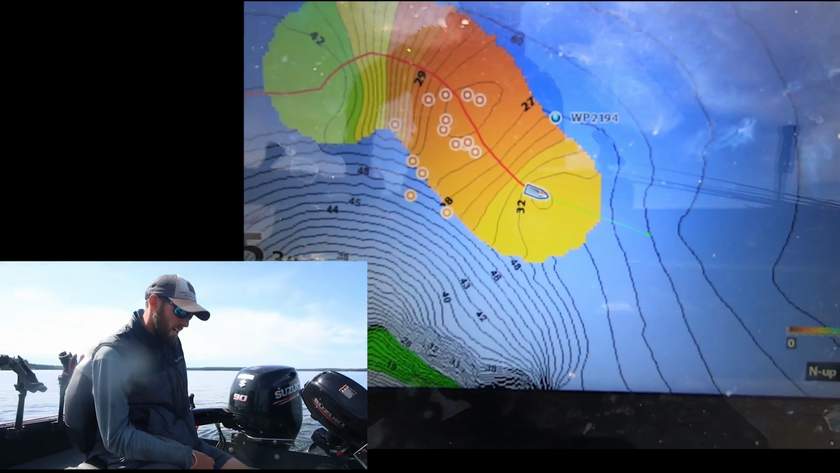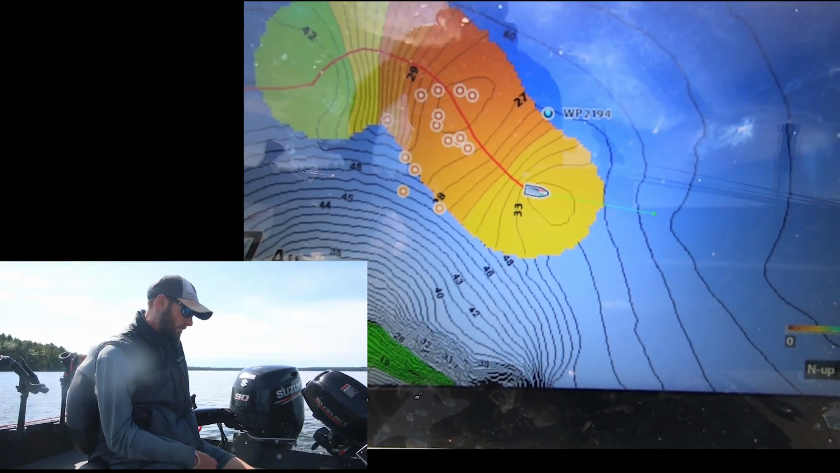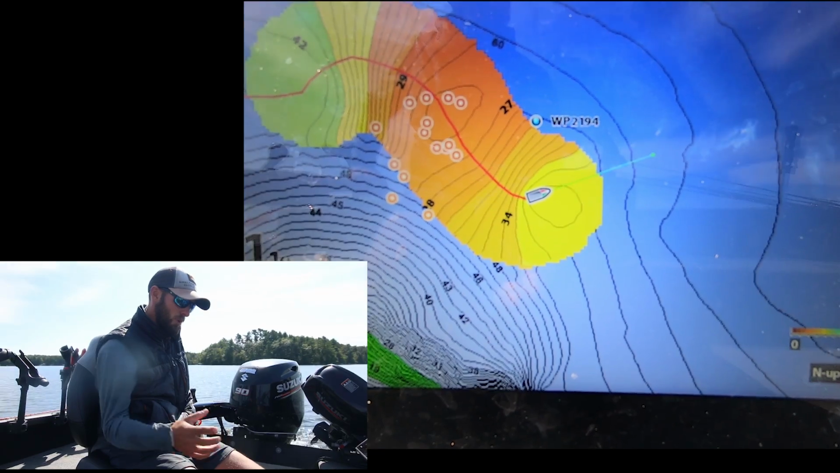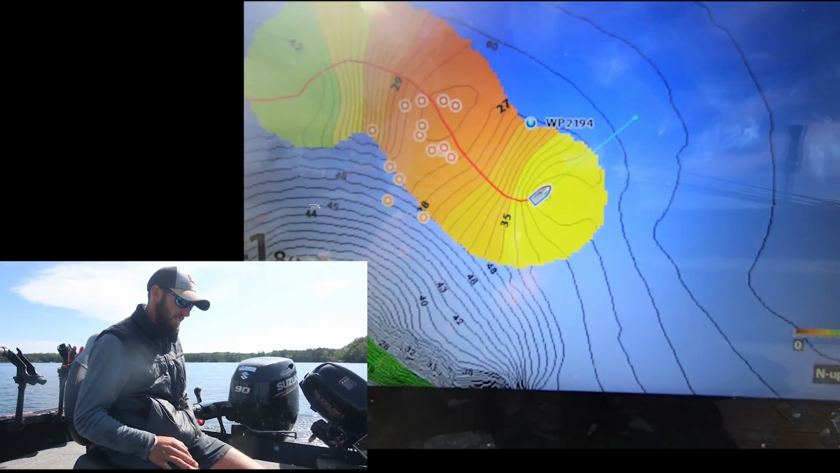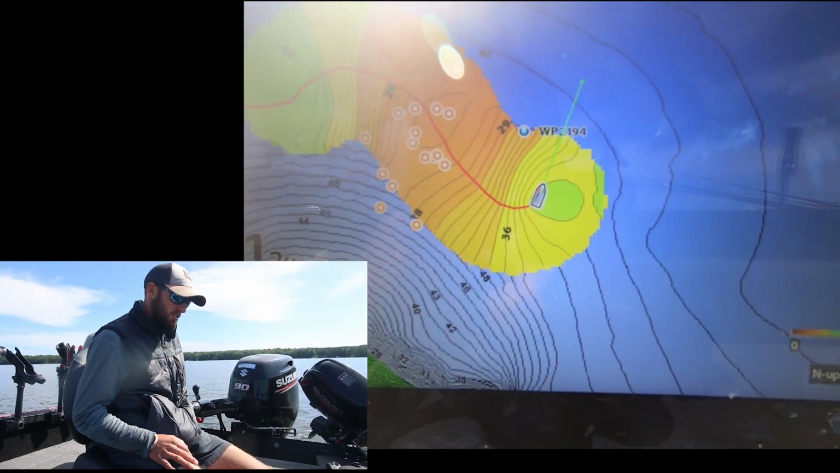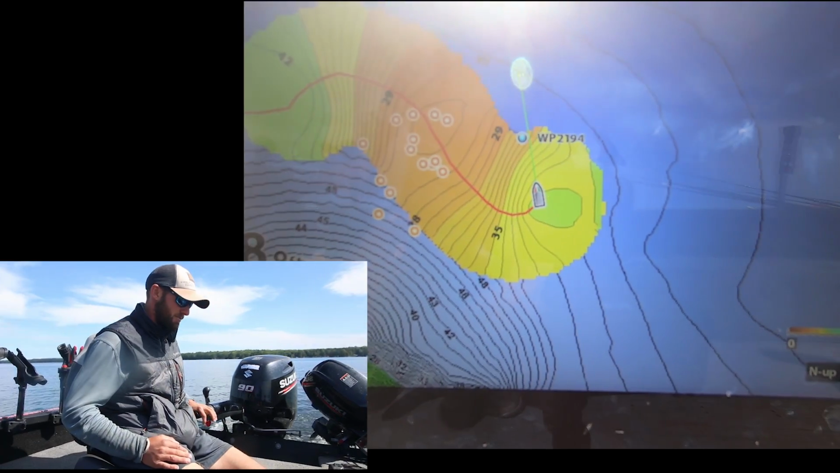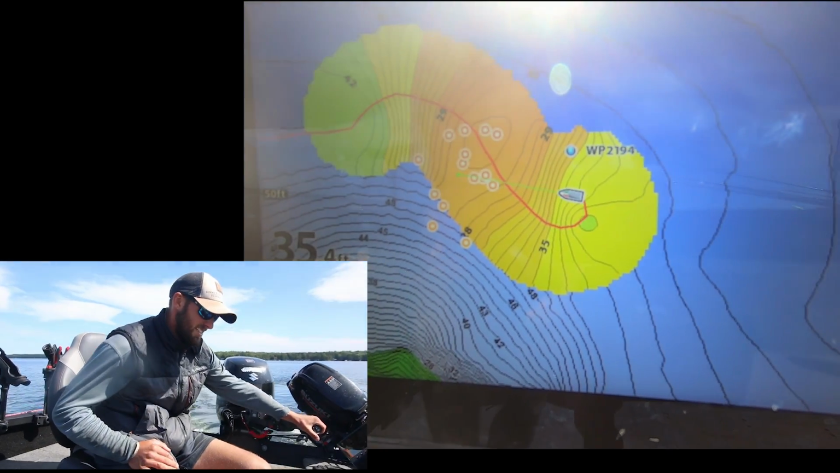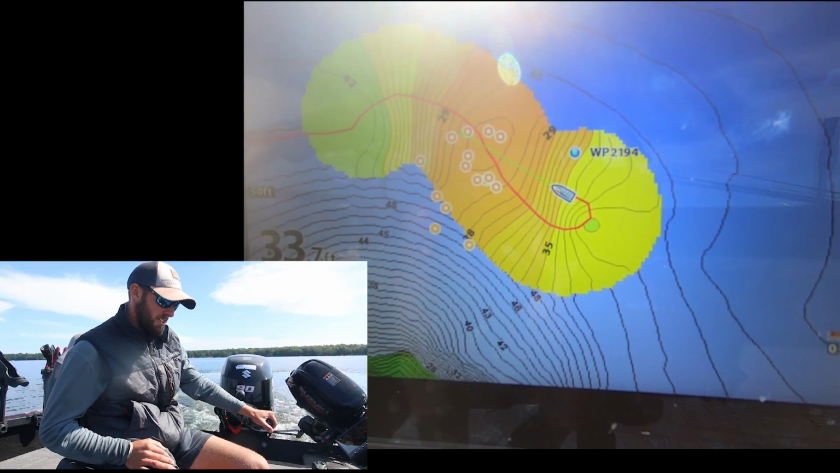So here we go, we're kind of coming off the other side of this now. I'm not really super interested in mapping 40 plus feet of water, but I do want to have the whole 20 foot to 30 foot zone mapped out on top of this hump. And then what you do next is you keep crisscrossing over the top of it here. So I'm coming back around the top, and I'm just going to drive a little bit different line here.